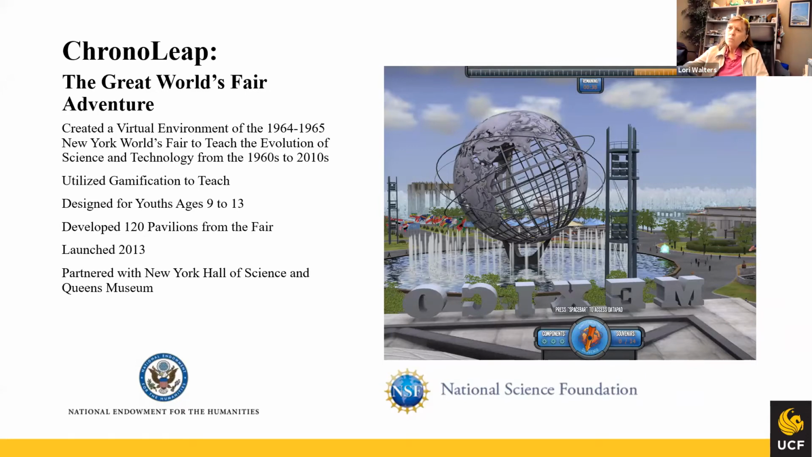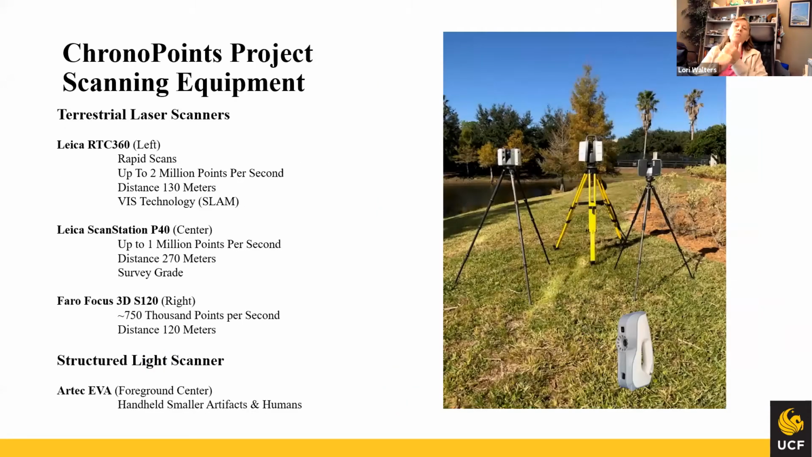Then I acquired a laser scanner, and everything changed for me in research. Not that I don't still enjoy doing virtual reality, especially with historical subjects, but the laser scanner changed everything. We acquired our first one, a Faro Focus S120. It's a very capable one, the one to your right here. Over time we acquired a Leica ScanStation P40, the center one, and then the Leica RTC360. Together, this gives us the opportunity to scan a variety of things, interior and exterior, with good distance and excellent quality.